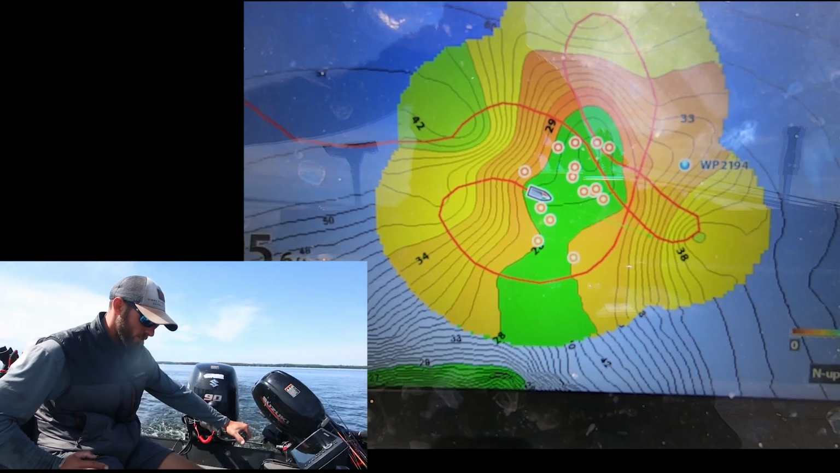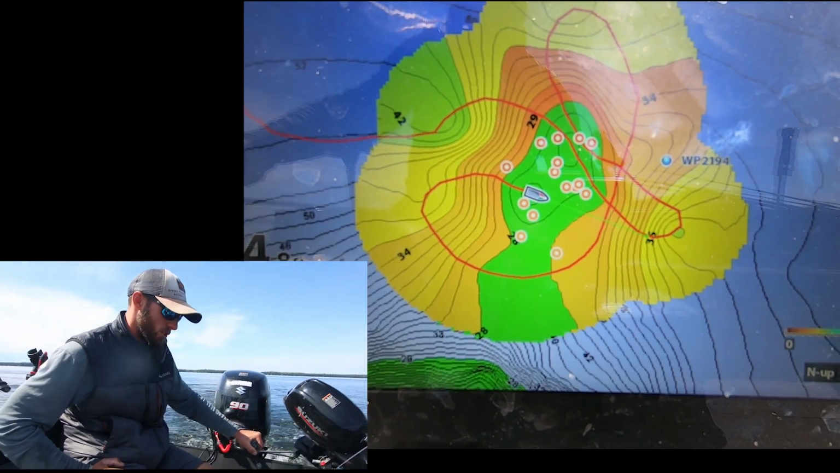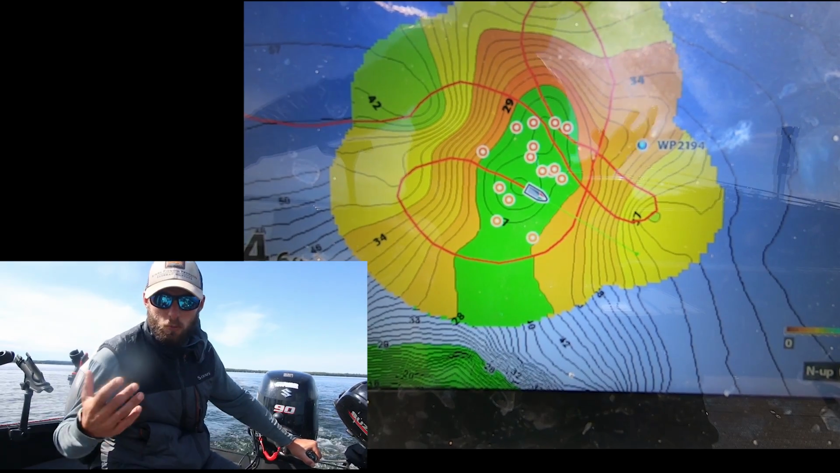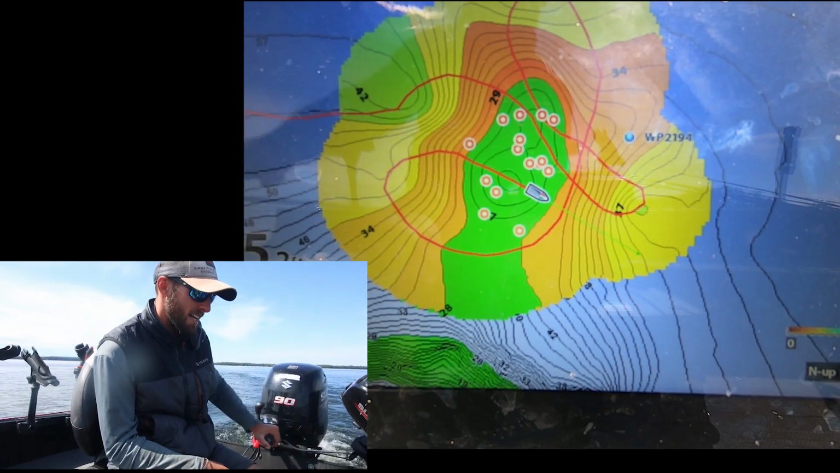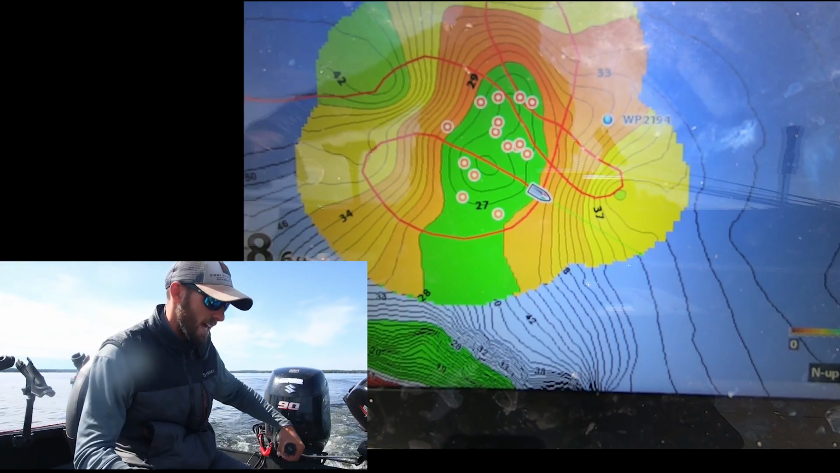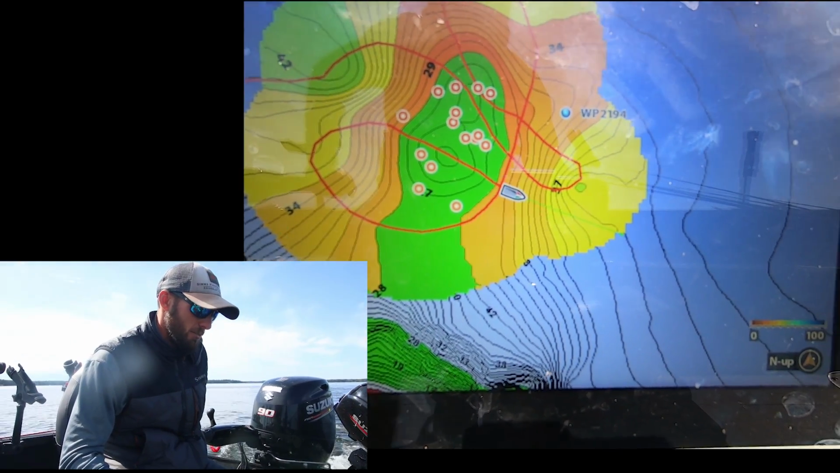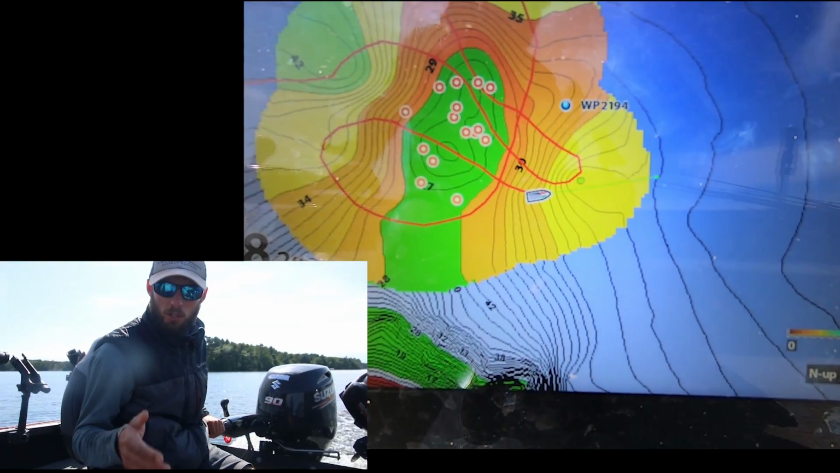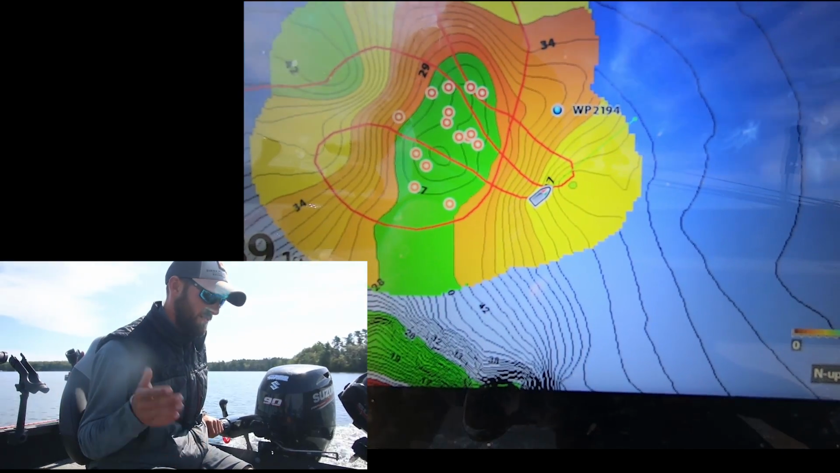So extremely useful tool. And you can see here in a very short amount of time how I've created a map. That'll make it super easy to come back onto this spot, know exactly where I'm punching holes, or if I'm casting over there, I know exactly how deep it is. Extremely useful tool. So if you guys are running Humminbirds and have not used this feature before, or you're looking to get into a graph, it's a phenomenal product.